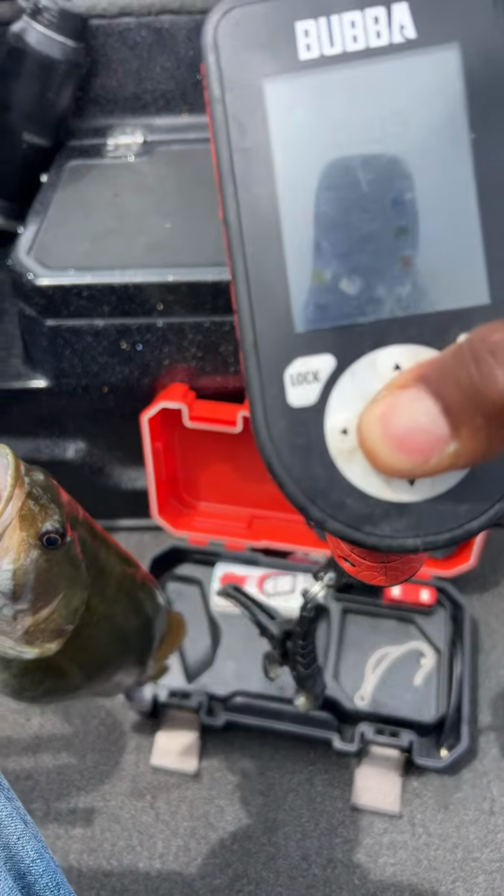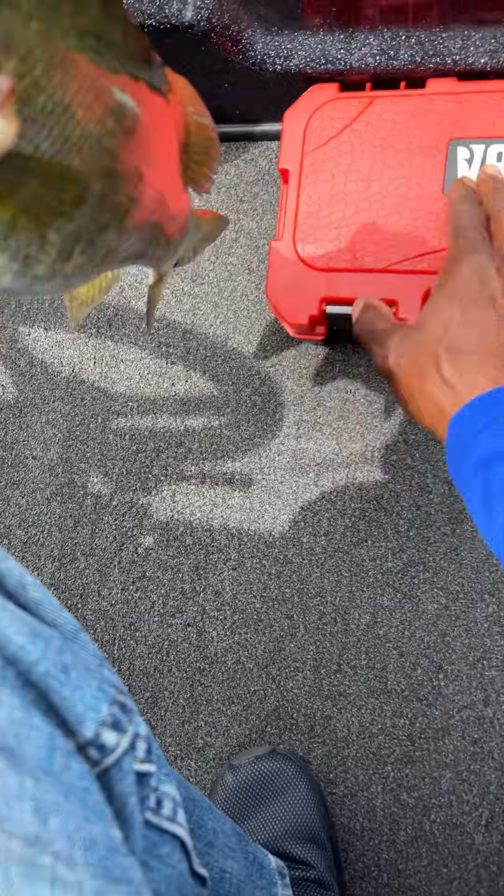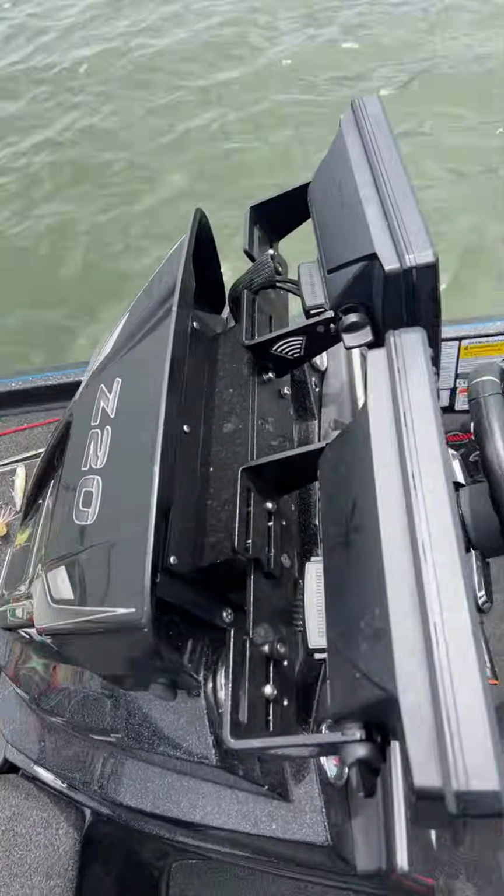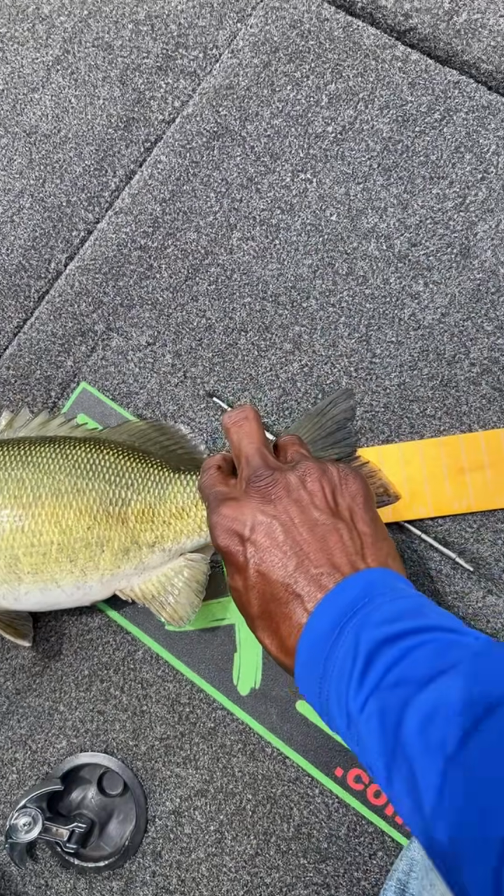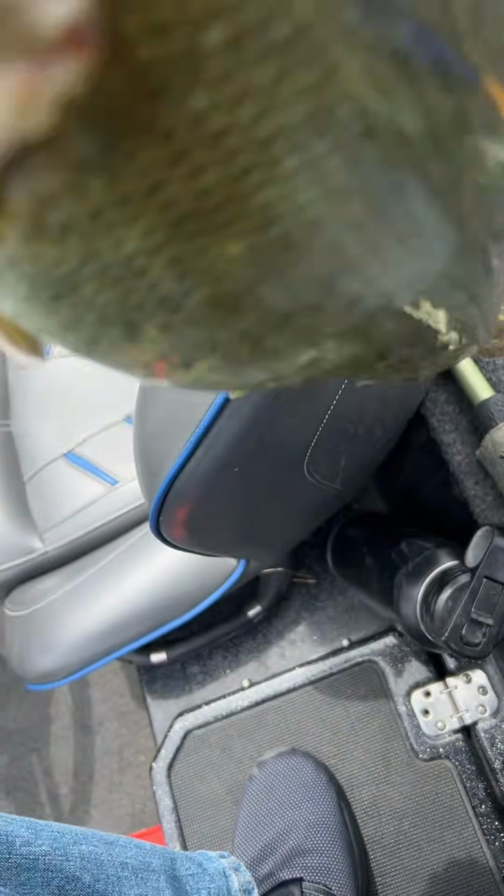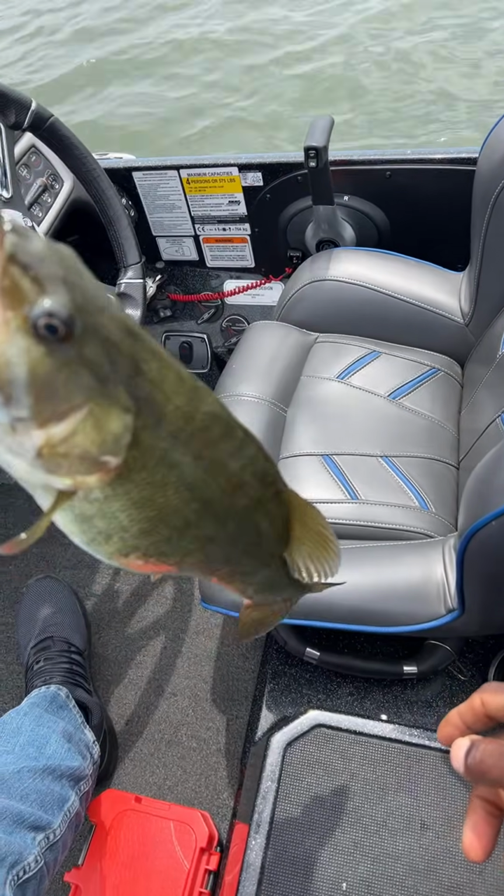Now the good thing about our format is this fish right here is not a legal fish on this lake. You cannot keep this fish because I think they have to be 18 inches. Let's just see how long it is. Yeah, so this one's a little over 15. So this is pattern number 2.